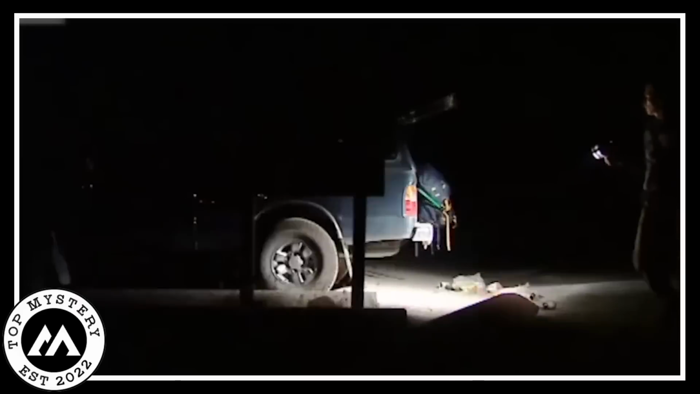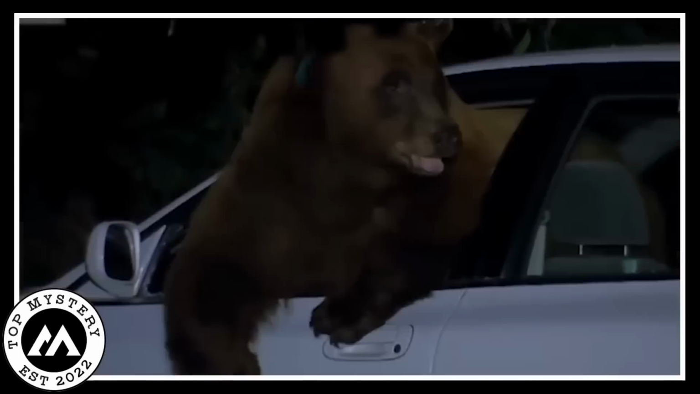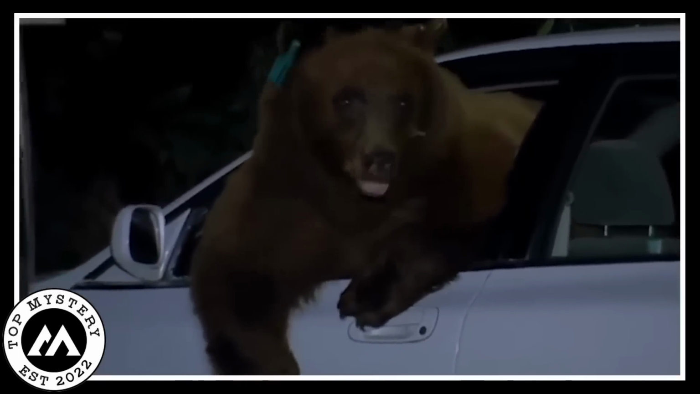The people cheered for their heroic police, who had finally put an end to the car-wrecking bear's dark tricks. The city could sleep peacefully once more, knowing their cars were safe from the mischievous bear's paw prints.